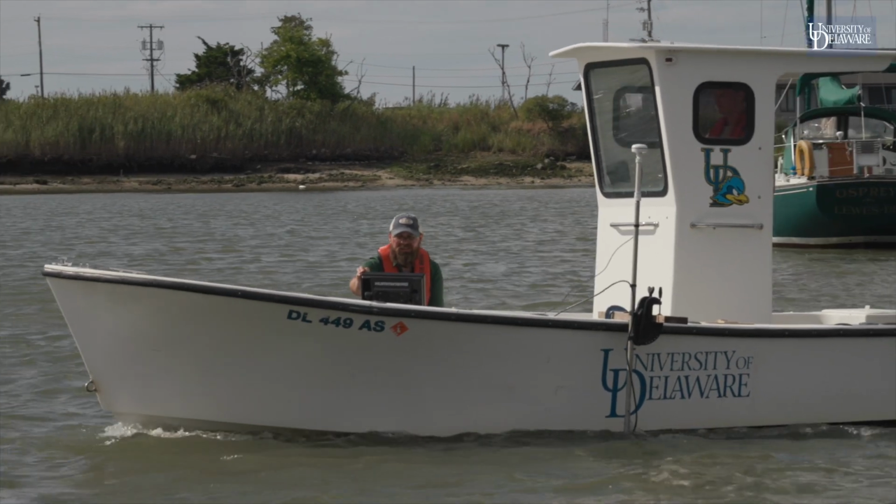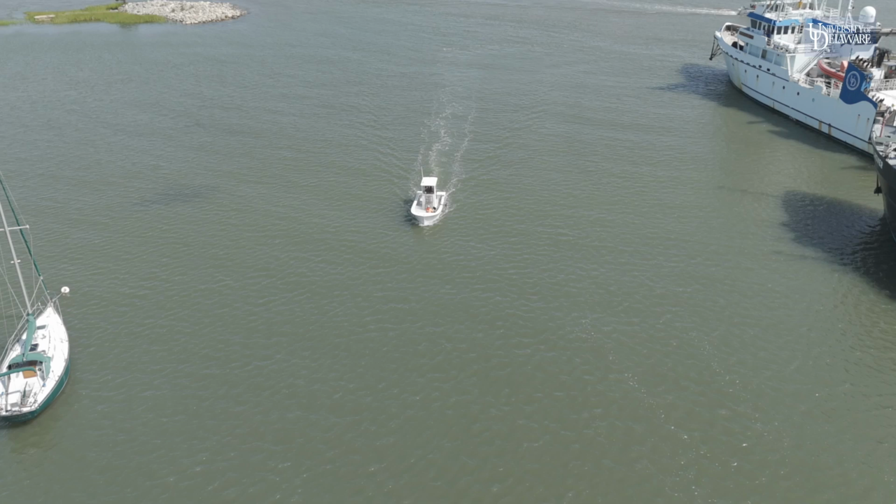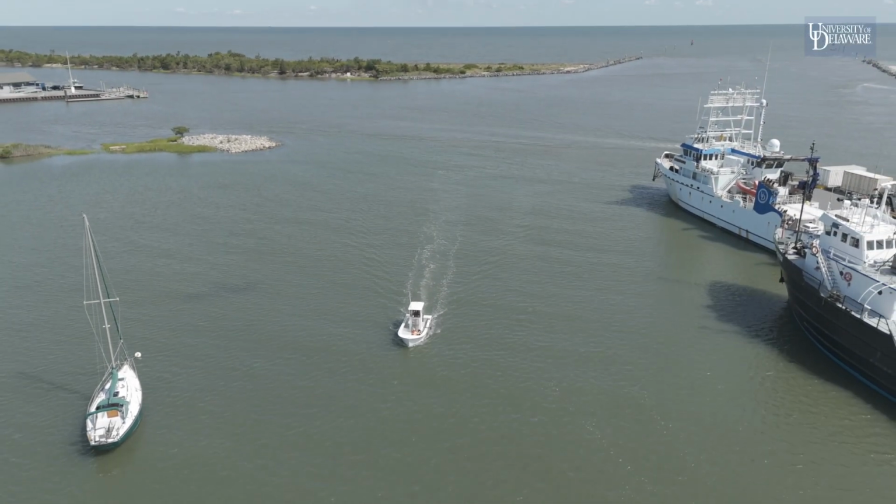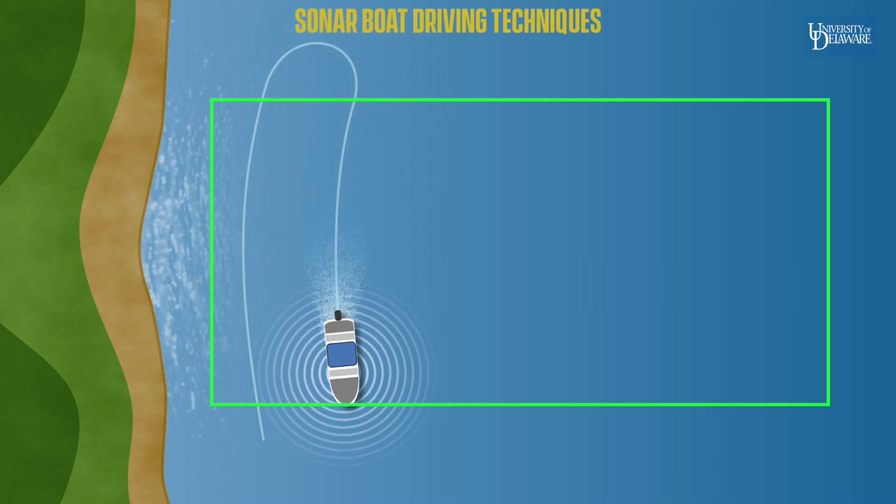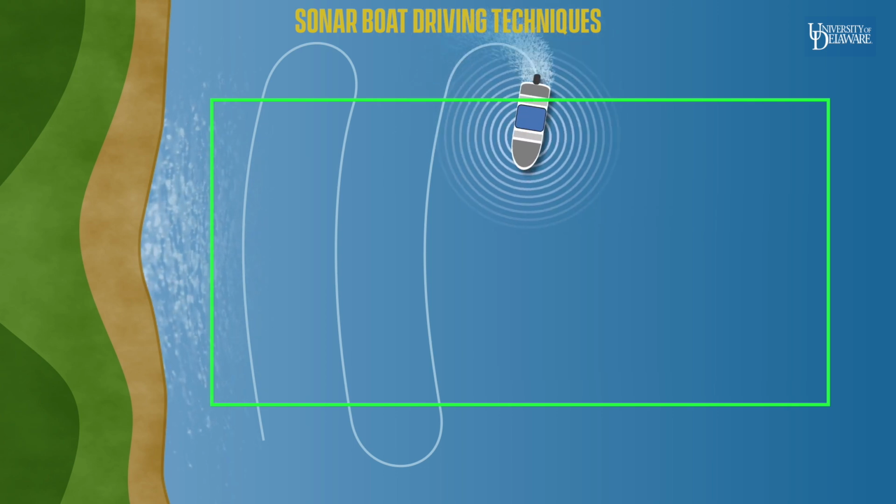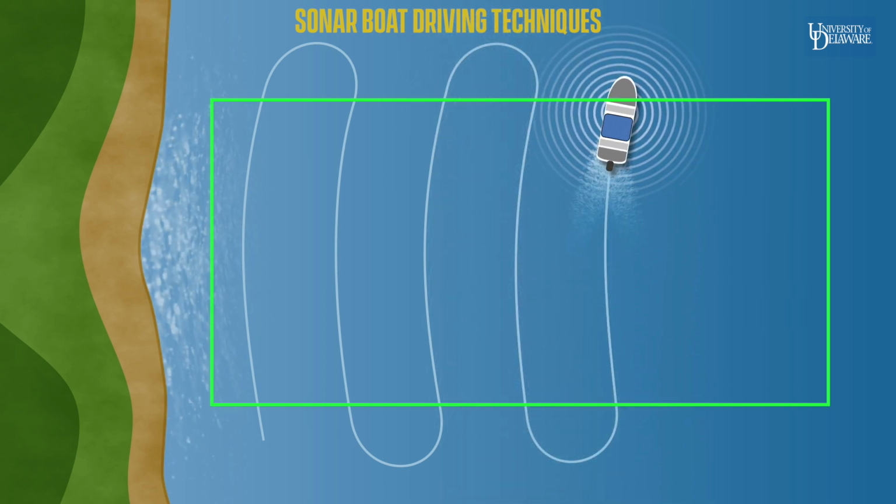Driving a boat with side-scan sonar technology requires a different set of skills. Your sonar unit is your navigator, revealing the underwater landscape in real time. Let's talk about how to properly maneuver your boat for efficient crab pot detection. We use a simple grid pattern of straight parallel lines to cover the area. Pick a landmark or use your GPS navigation screen to stay on course. After each pass, make a turn outside the area you want to scan.